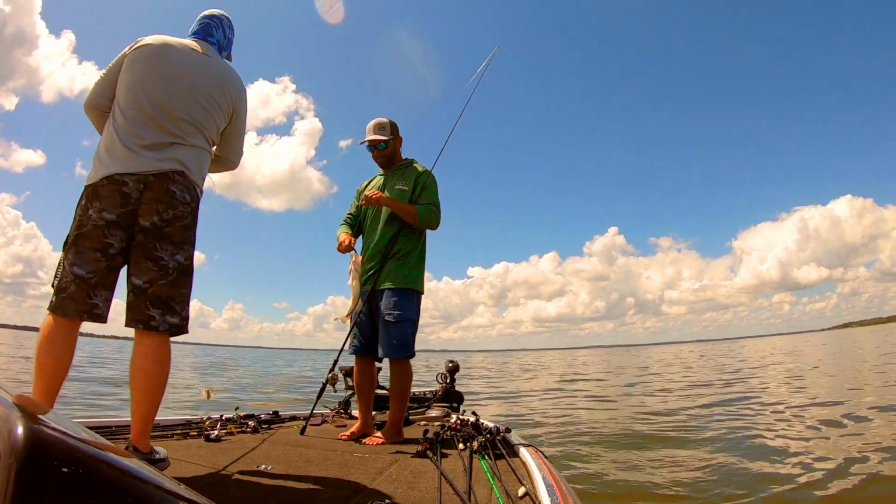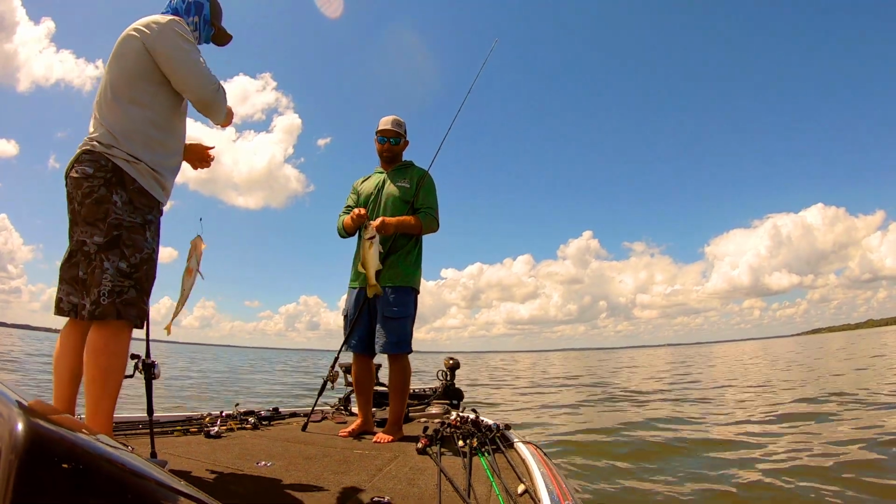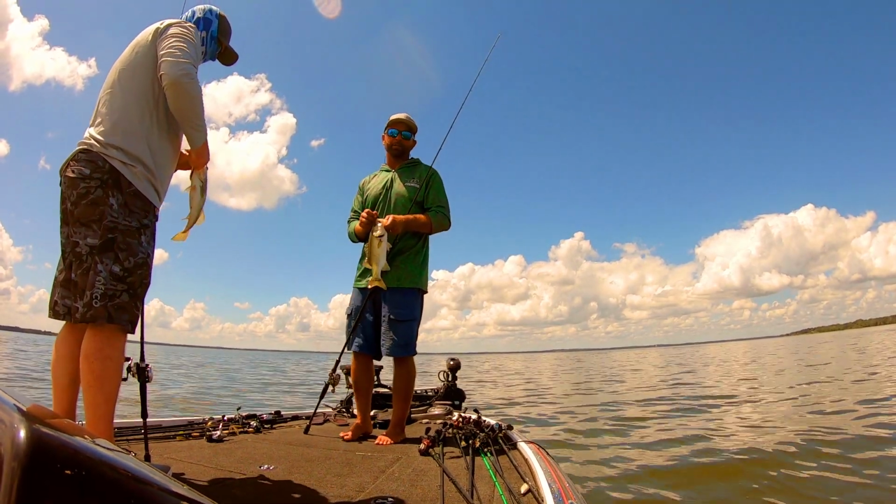You really need to think about, okay, what's the bass here for? Where's he gonna sit? Where do I need to present my lure? And I promise you, if you take these things into consideration, you're gonna get more bites on your fishery right now. You can go and apply it immediately and catch more fish and bigger fish on your lake.